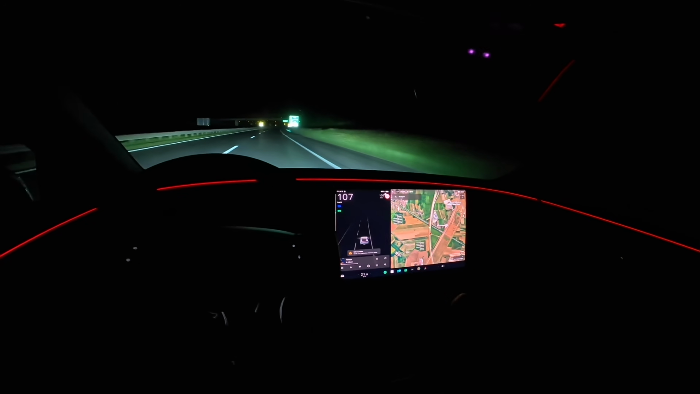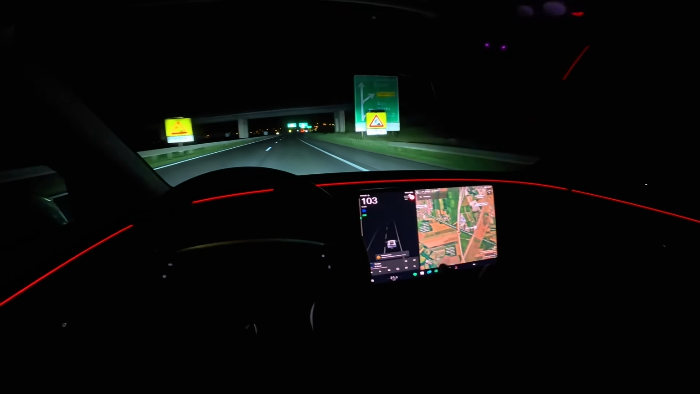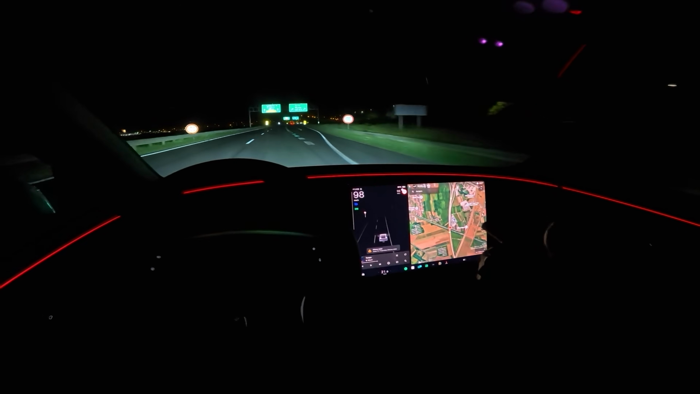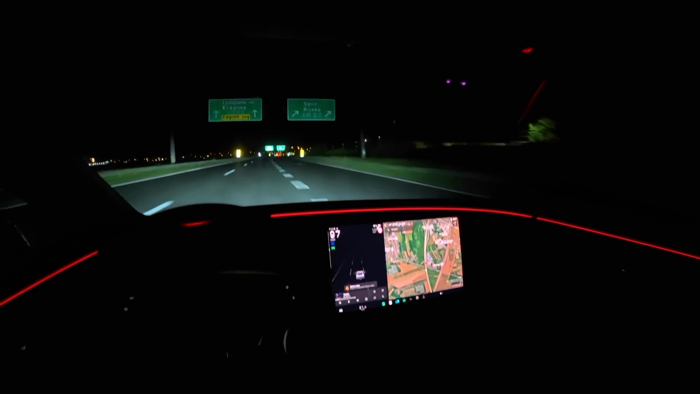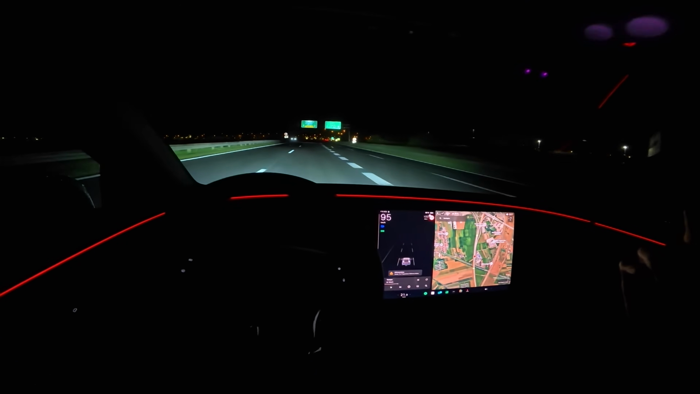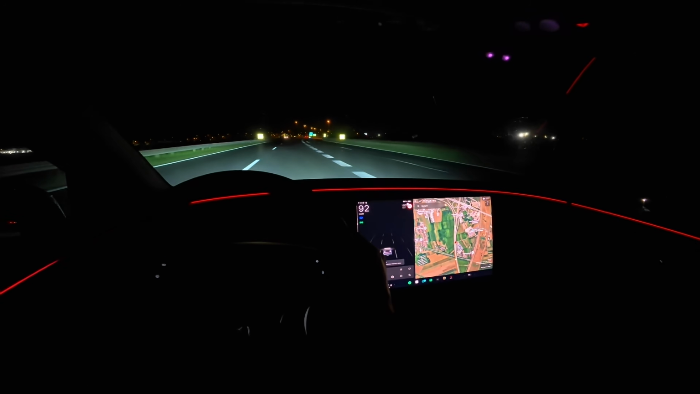A little feedback regarding the car. I love the front camera. Finally, not sure why they didn't add that years ago. Ambient lights, same. It's really wild that the panel roof doesn't have any cover.